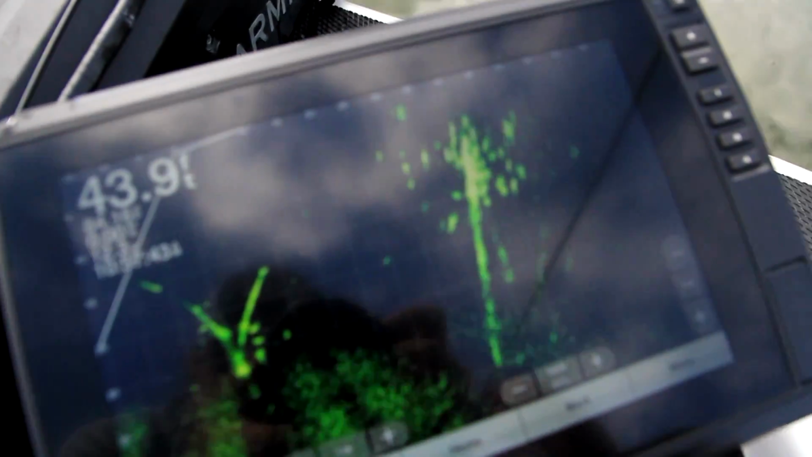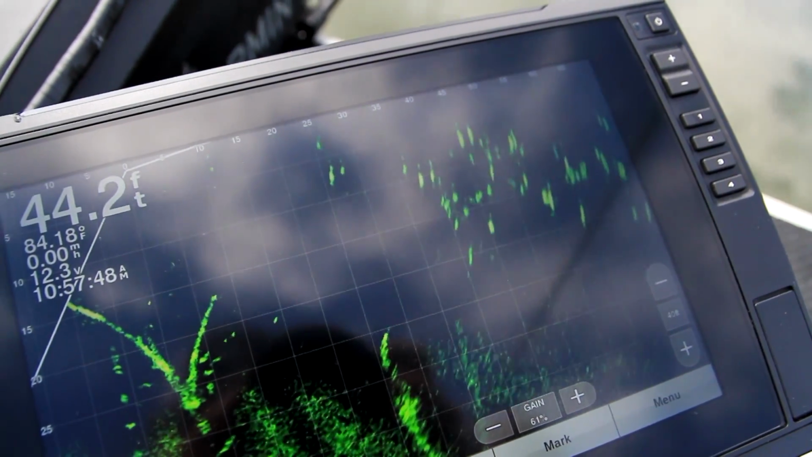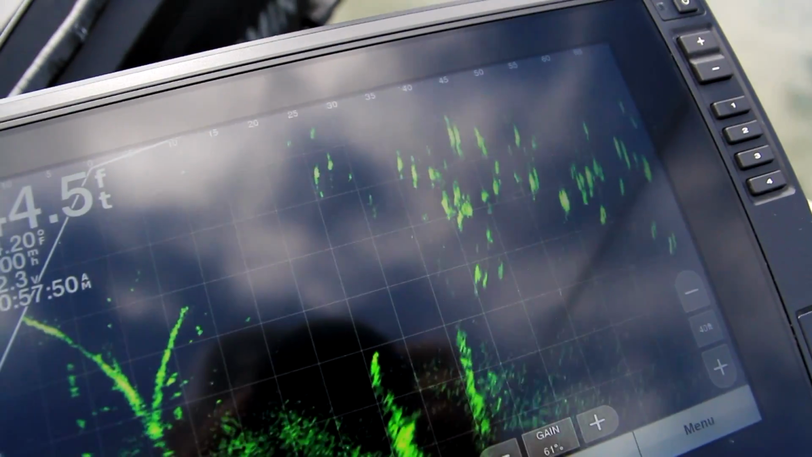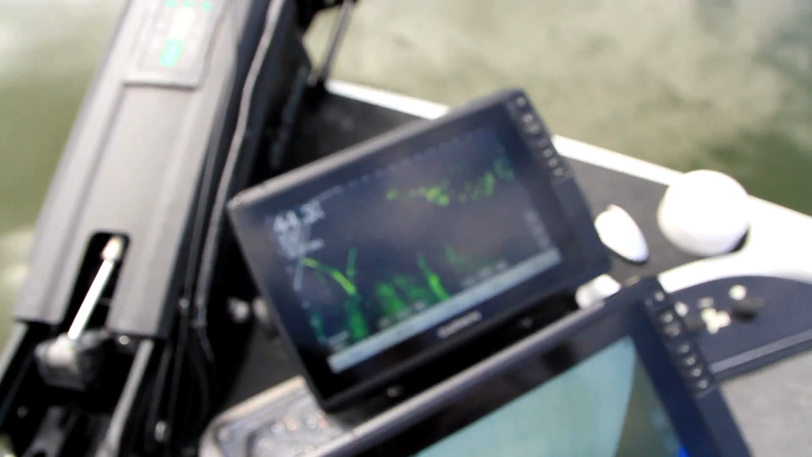Look at all the fish relating to the top of that tree. They're just all over it, as you can see. It's crazy the amount of fish up there. They're biting the heck out of my swim bait, but they just won't commit to it. There we go.